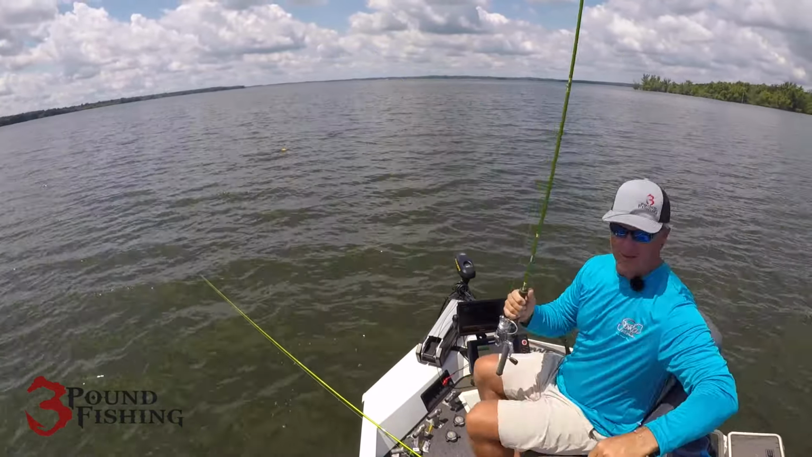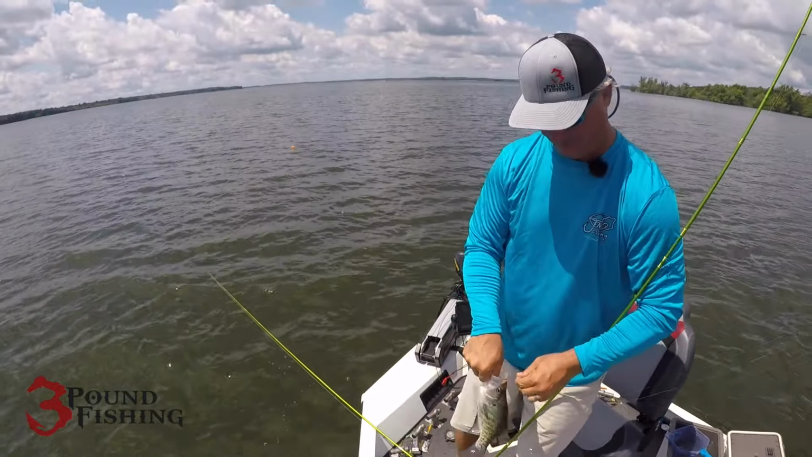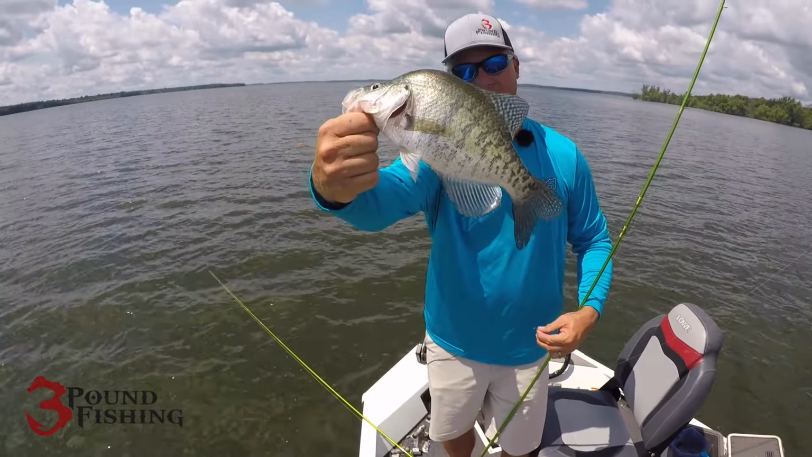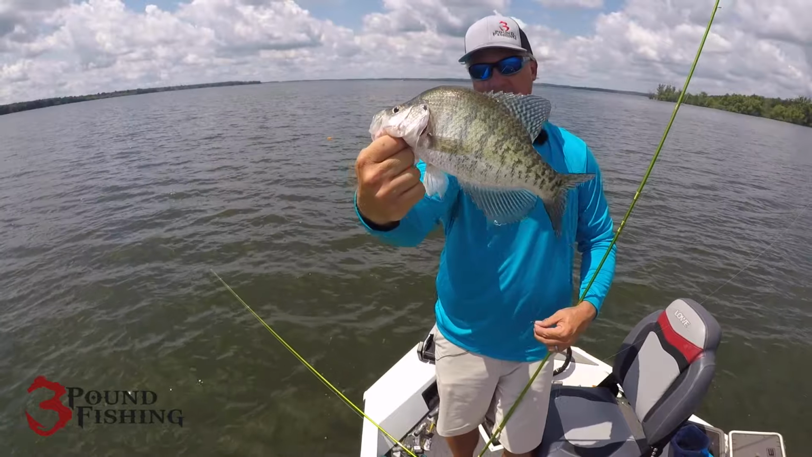That's our big fish of the day. That's a good fish. Big old white. Good fish. 12-inch, every bit of it. Bam! That's a great fish.